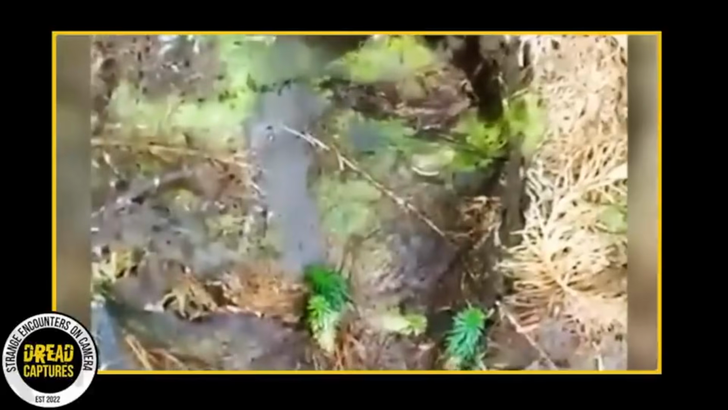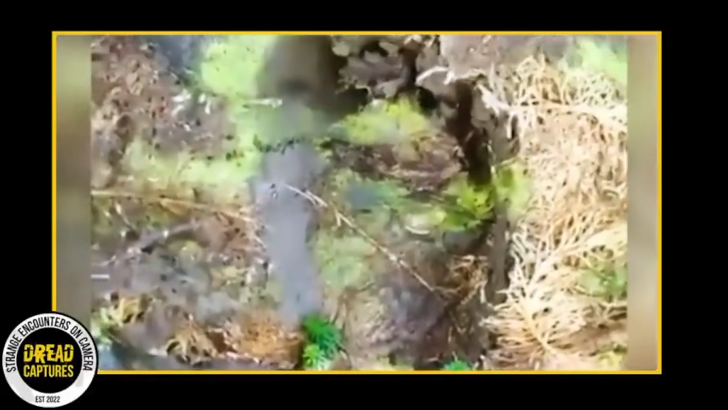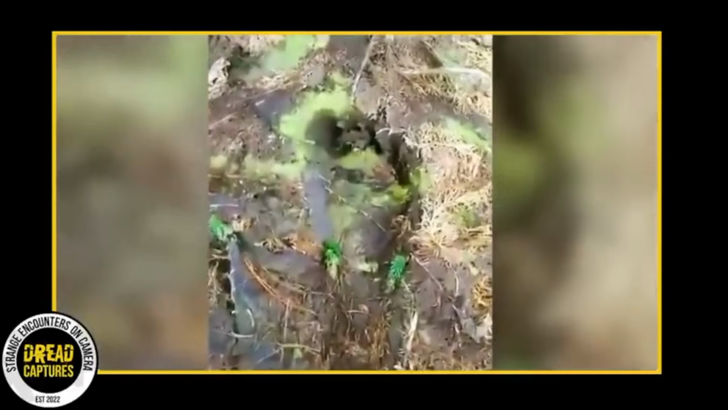footprints: their remarkable depth. This deep impression in the ground hints at either a terrain that's quite muddy and soft, or that the being that left these marks carries significant weight, hundreds more pounds than an adult man.